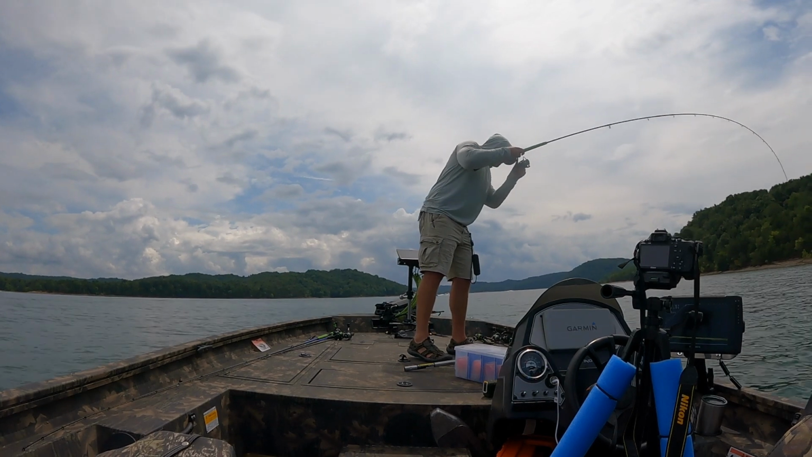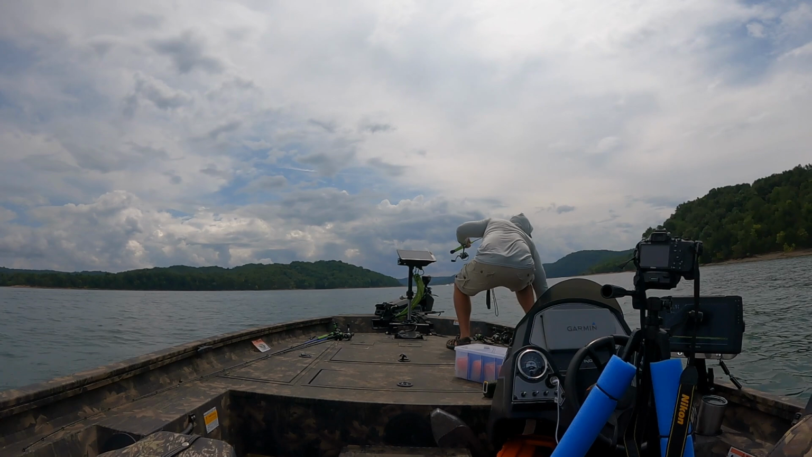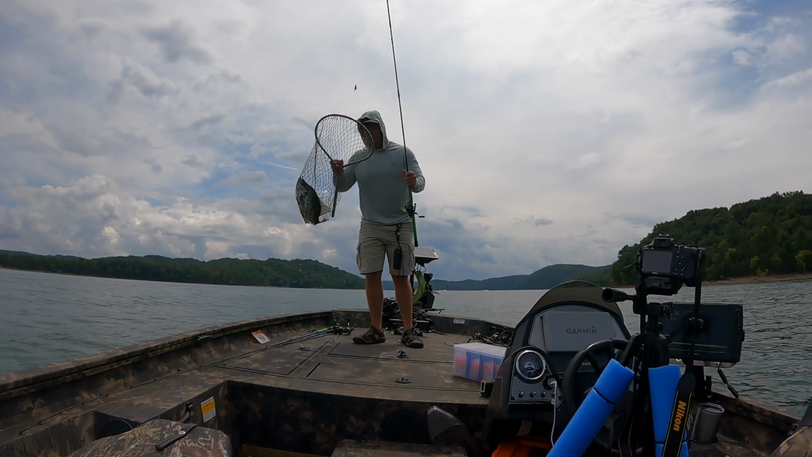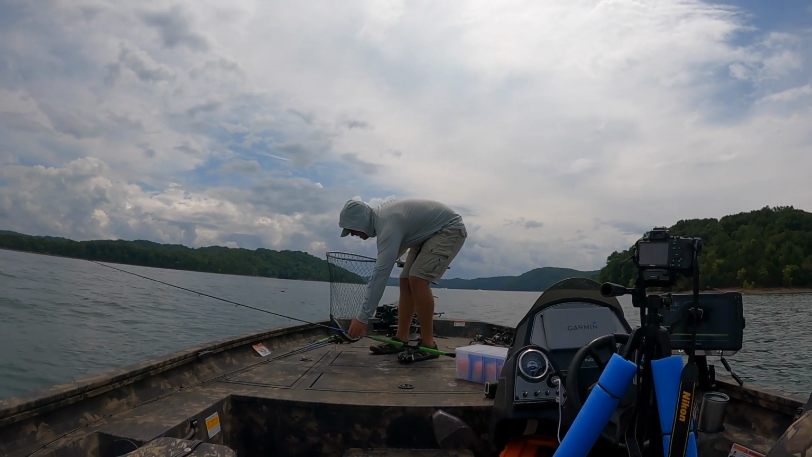So I was able to hold pressure to him there and go for the scoop and score. As you can see, it's a decent fish right there.